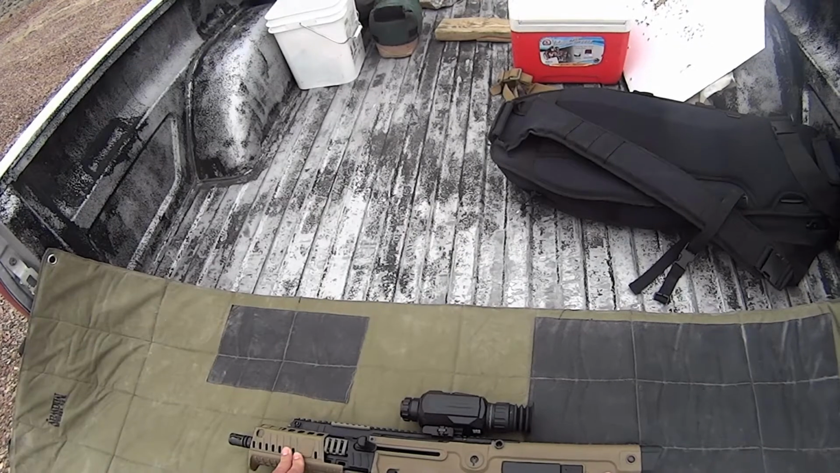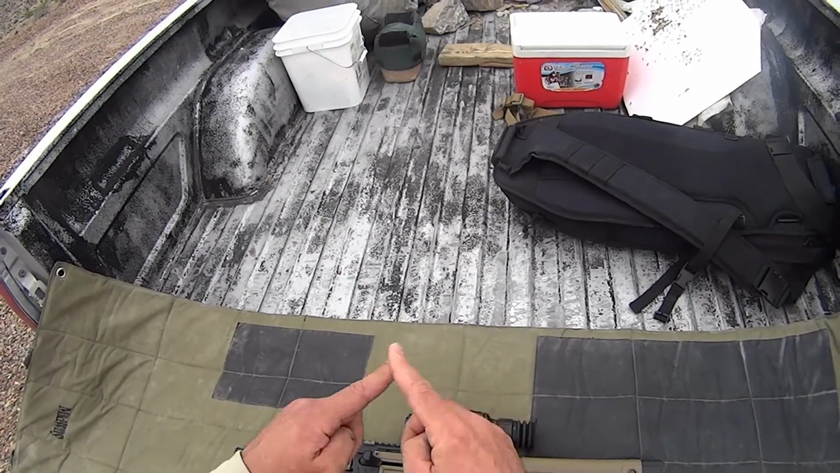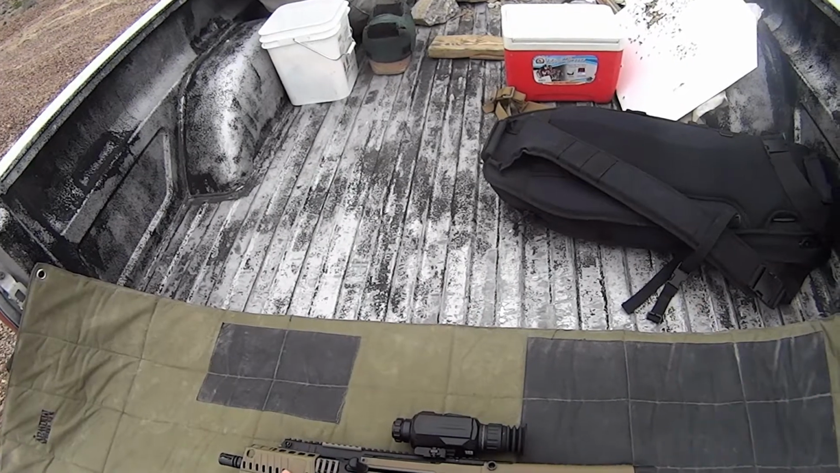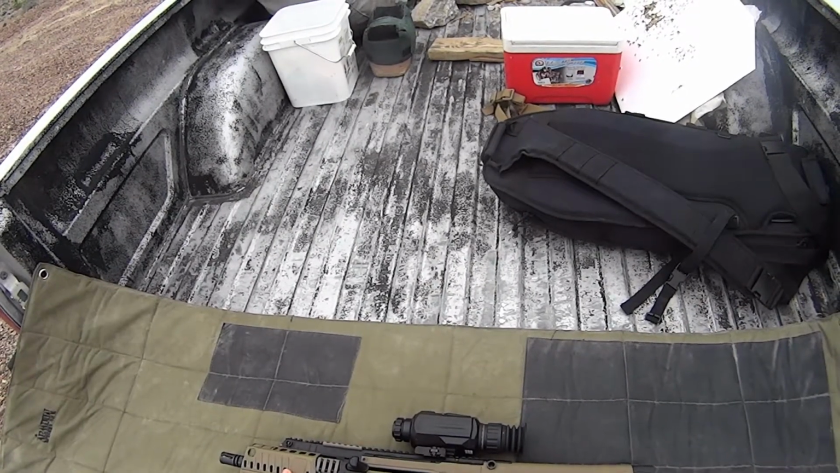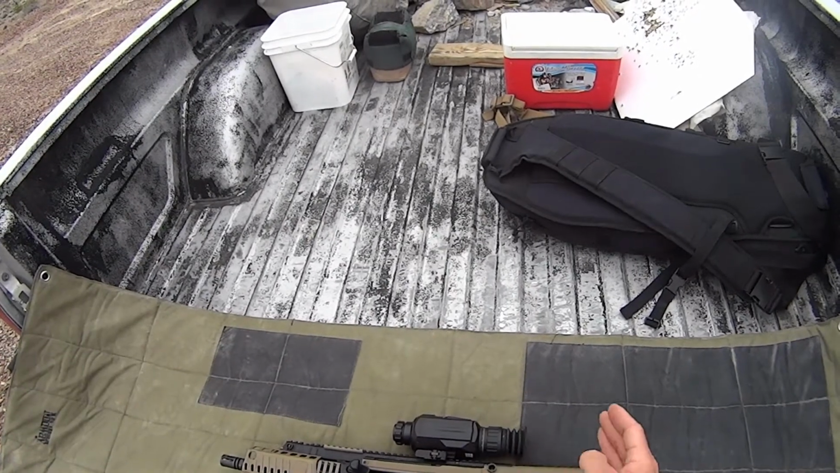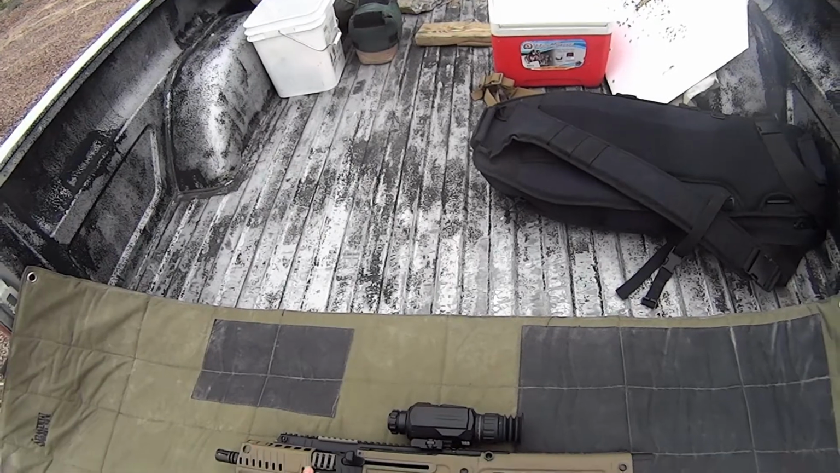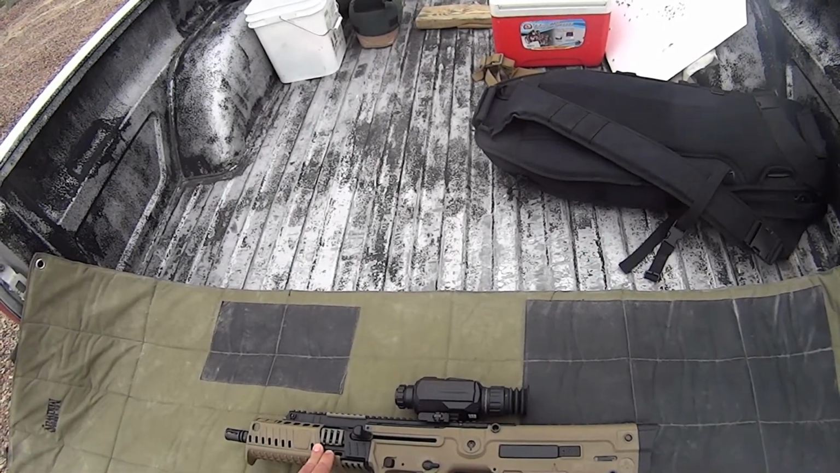So what we have is a reduced size IPSC target. It's roughly the head and C-zone area, and then we have the full size IPSC target. And we'll be trying to identify the reduced size from 100 and 200, and then we'll do the full size from 300 and 400 and see how all this shakes out. So that's what's coming up next.